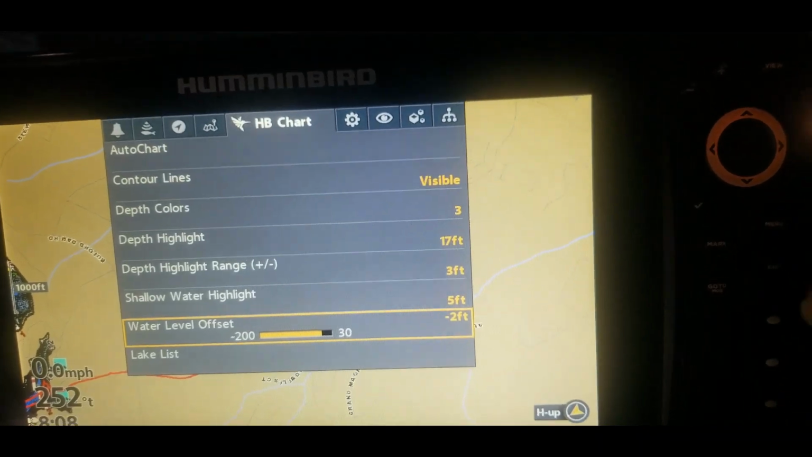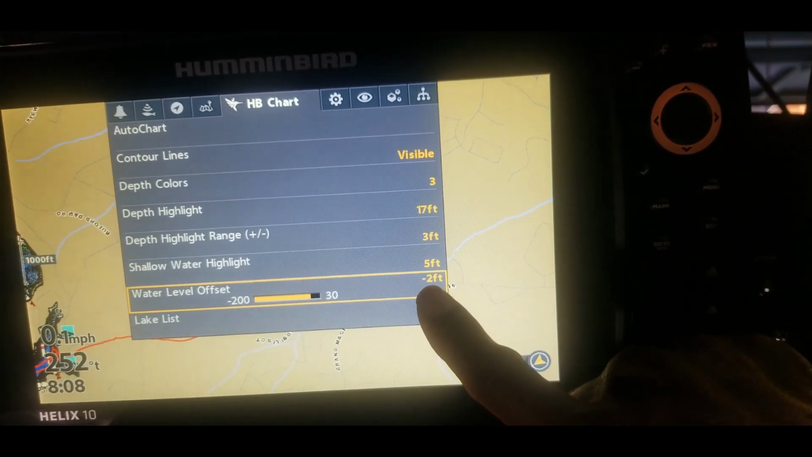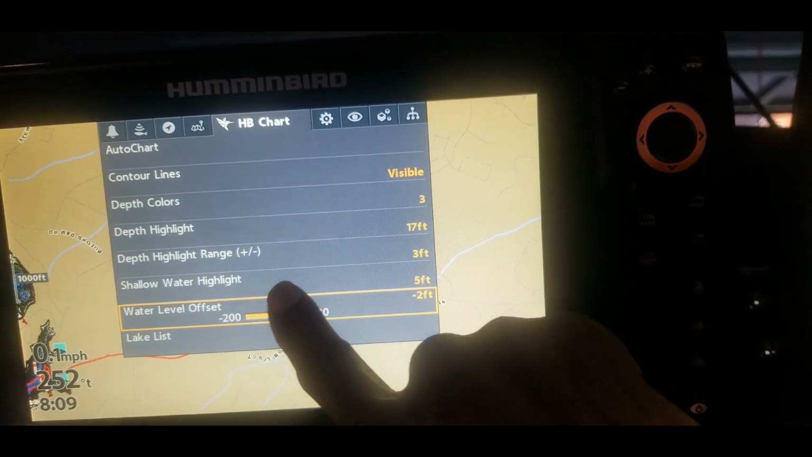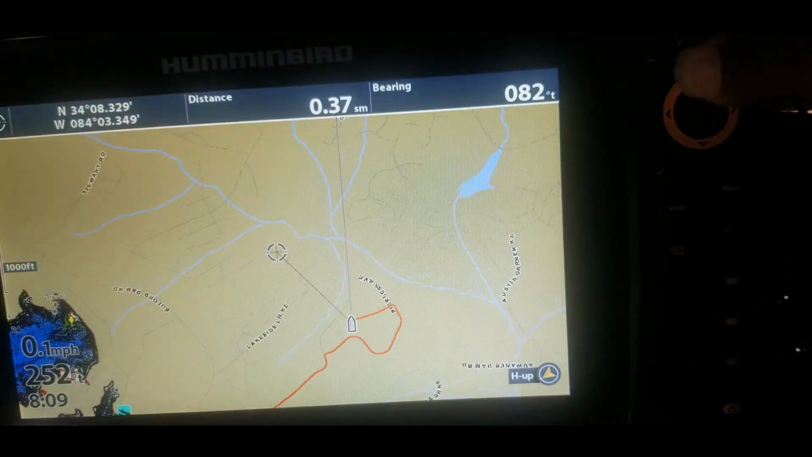All right, so let me go ahead and show you on the maps themselves what that looks like. Let me show you what that actually does on the map itself. So right now we have it set on -2. We have the shallow water highlight to 5 feet. So let me show you how that'll help you out.